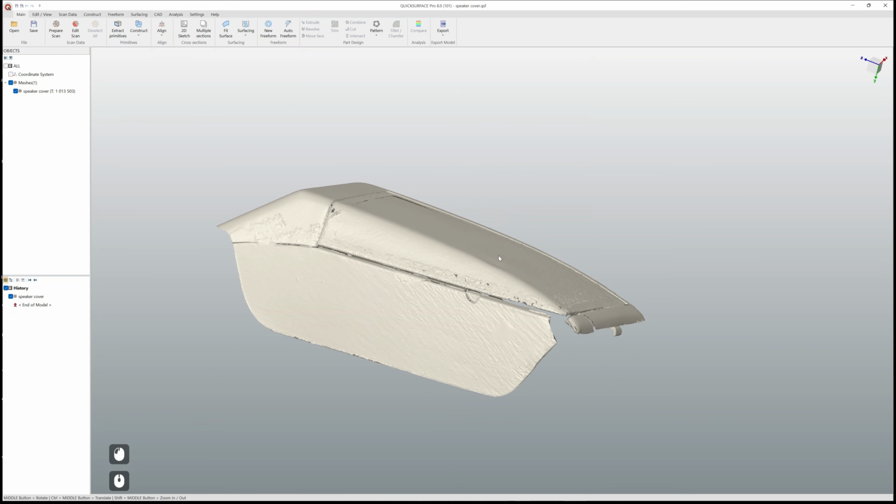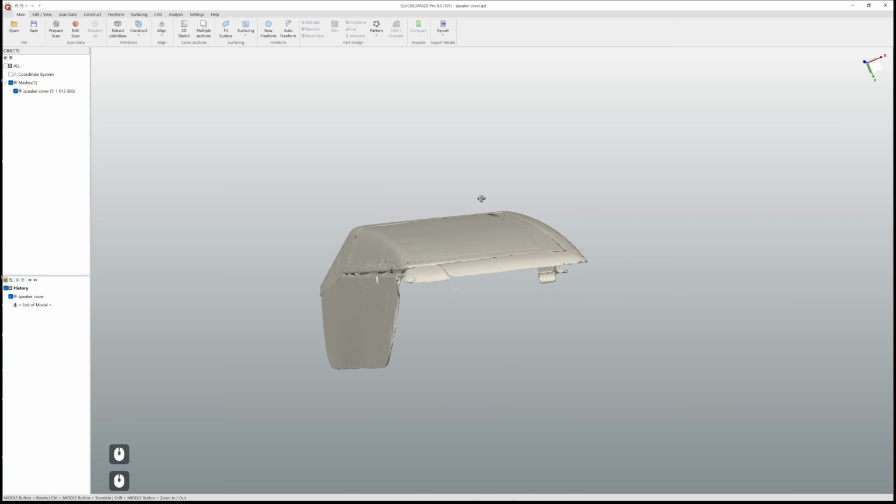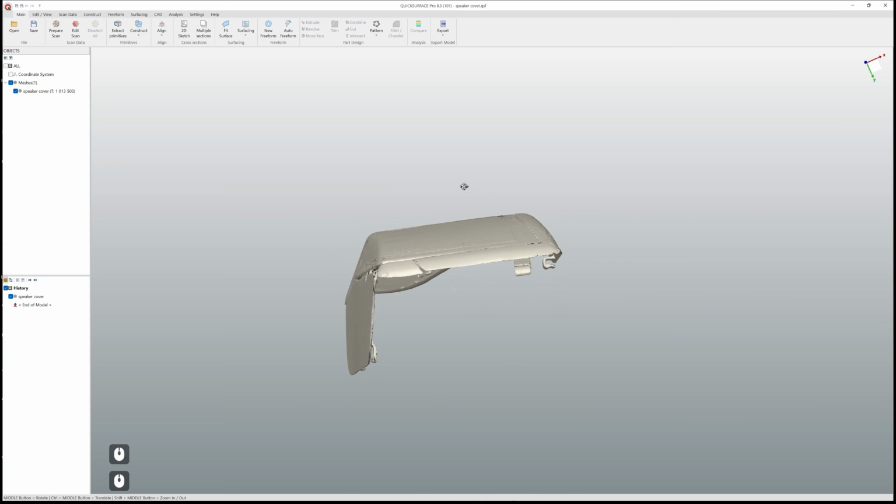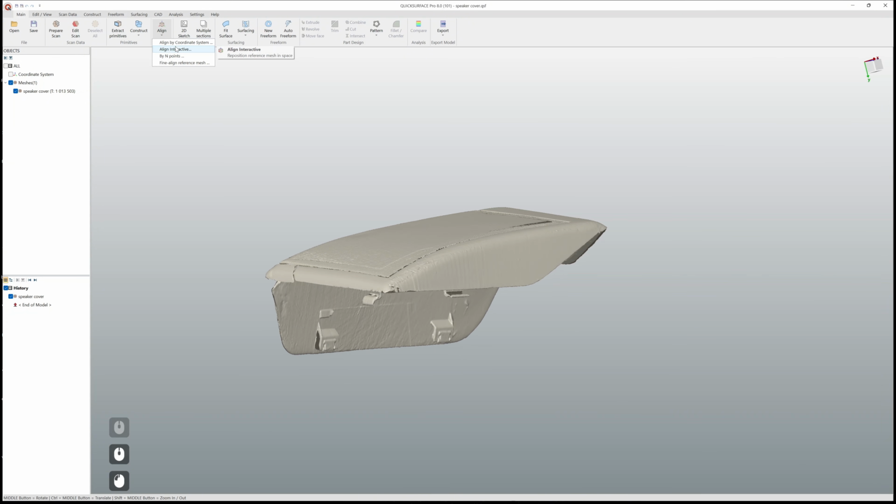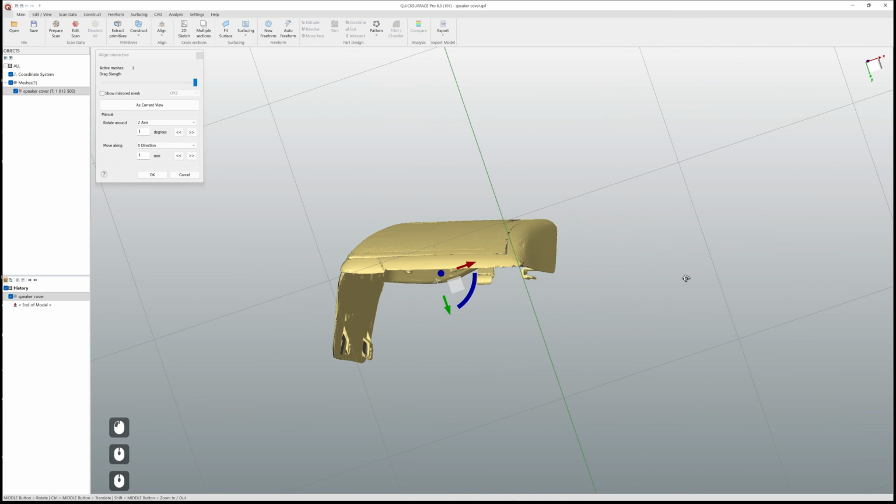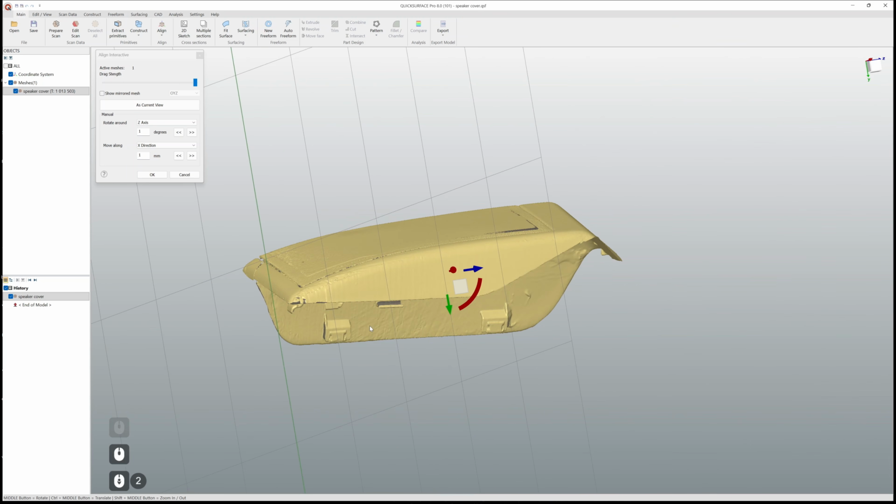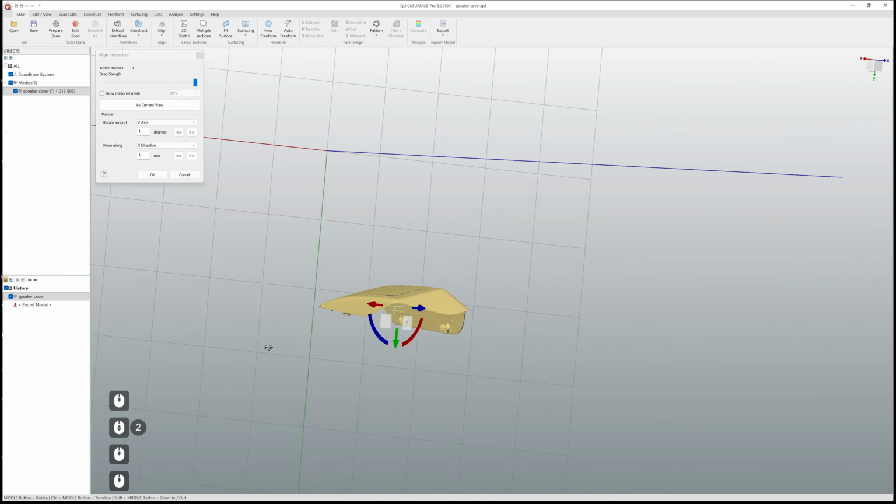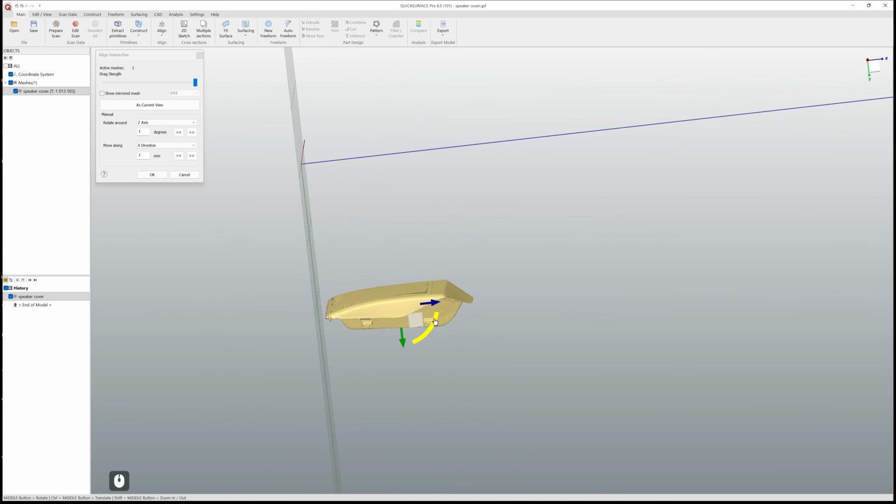And the first thing here that I would like to do, of course, is align this to the coordinate system, at least to something closer than it is right now. So probably I'm just going to use interactive alignment. Let's enable the coordinate system, and let's try to rotate this part into some more or less logical position.